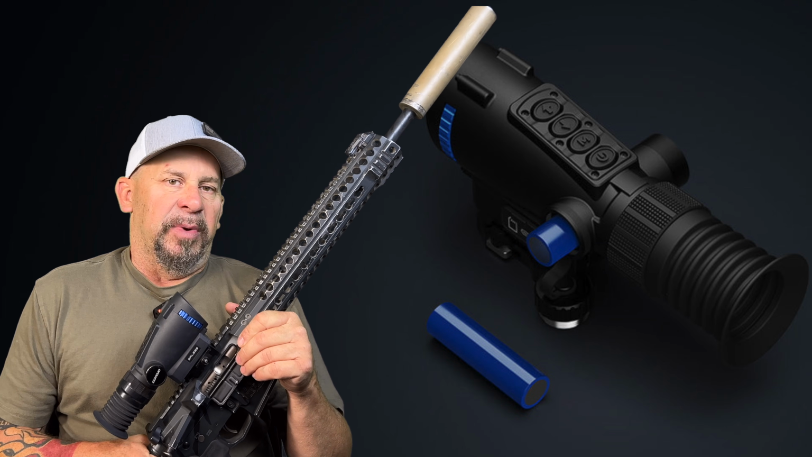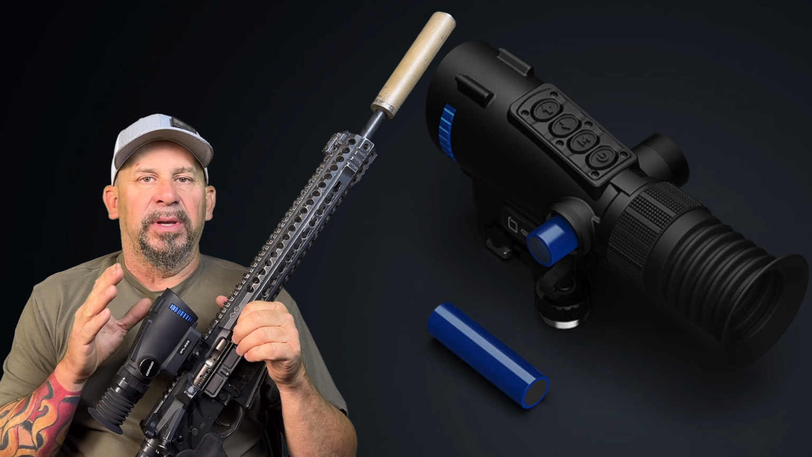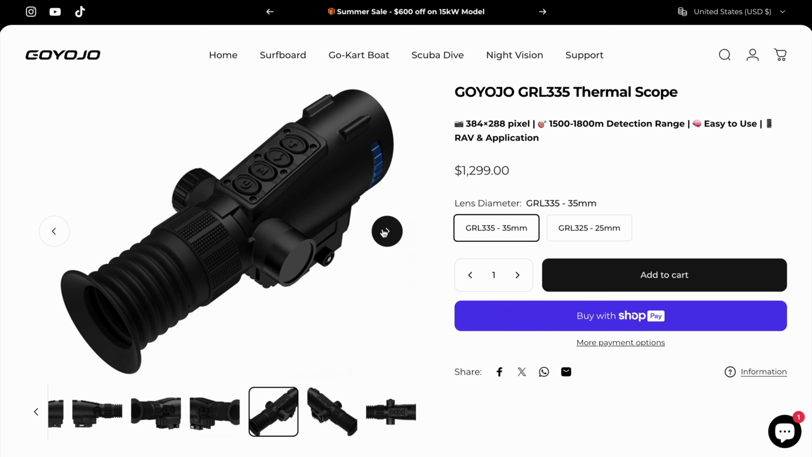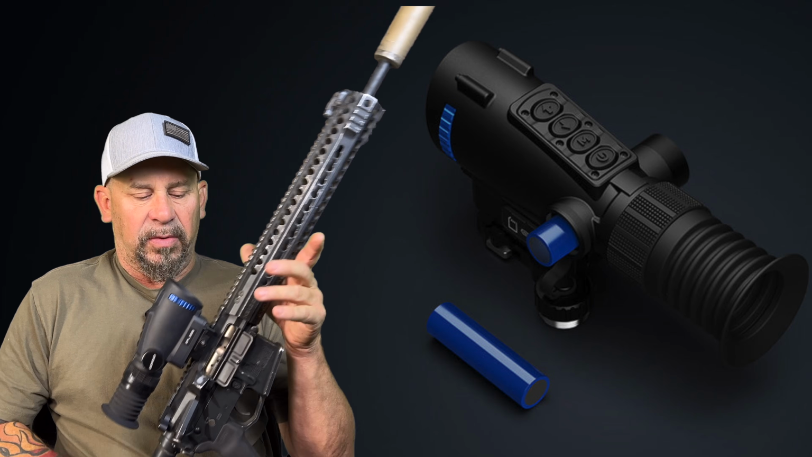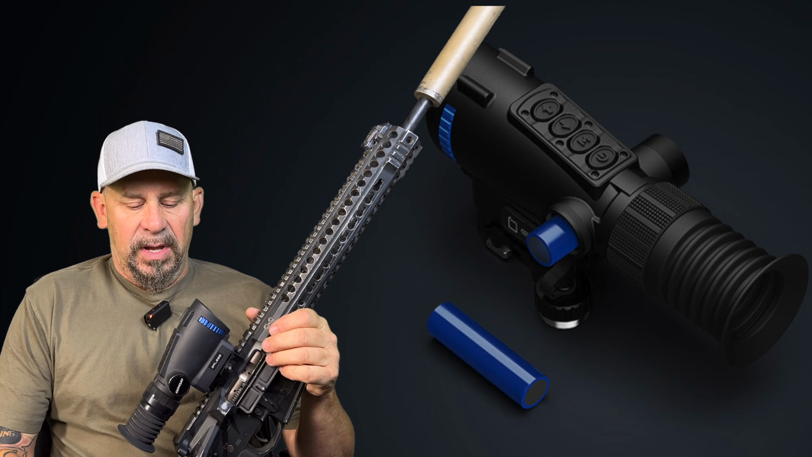So today I'm going to talk to you about a thermal optic. This particular thermal optic is by a company called Goyojo. It is the GRL335 thermal optic. Let's talk a little bit about this optic. So this optic right here is a 35 millimeter 384 optic, and it has a really good operating system.